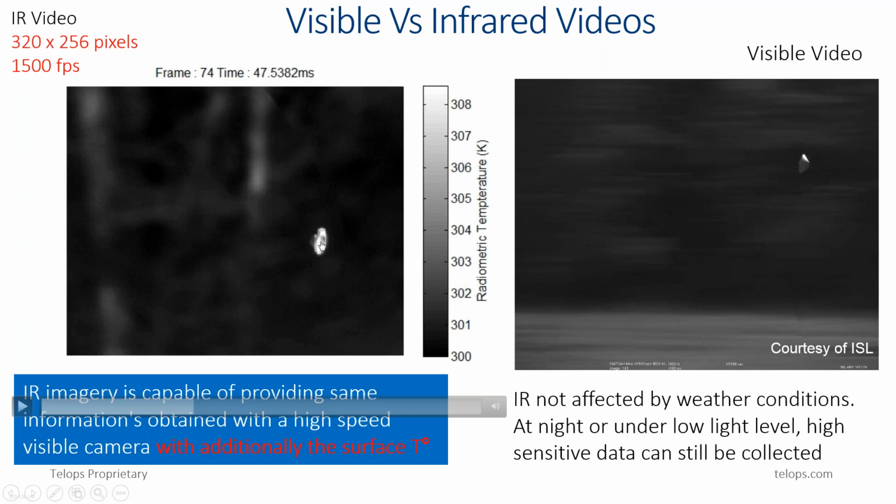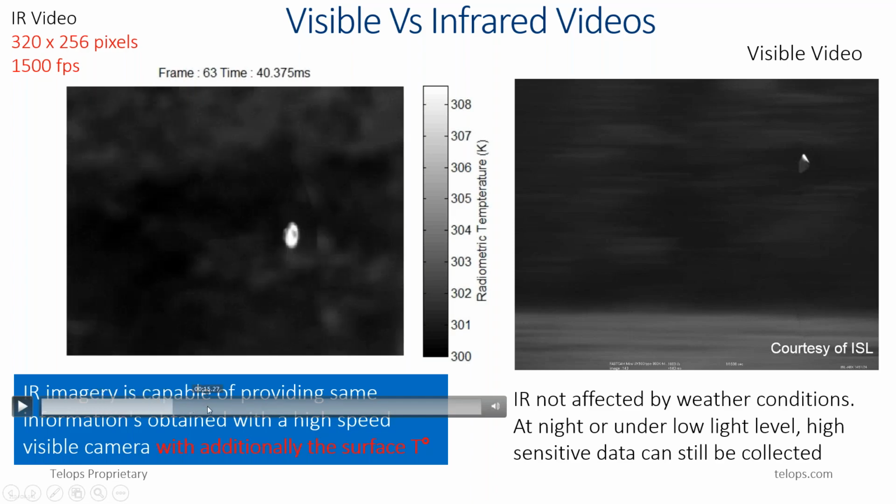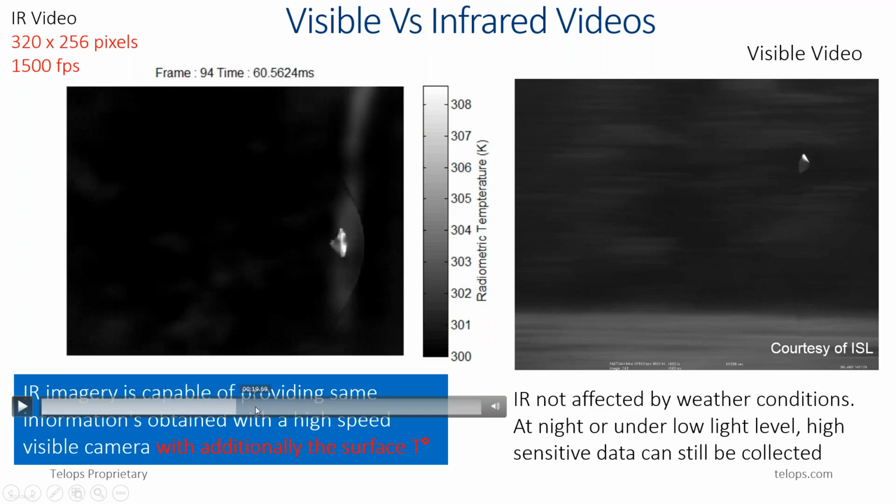The temperature is higher here compared to the back, and this temperature increase on the front of the probe is attributed to the aerodynamic effects in here. And concerning the shock waves, I also wanted to stress that in this configuration with a test range and firing, this is the first observation of those shock waves with an infrared camera.